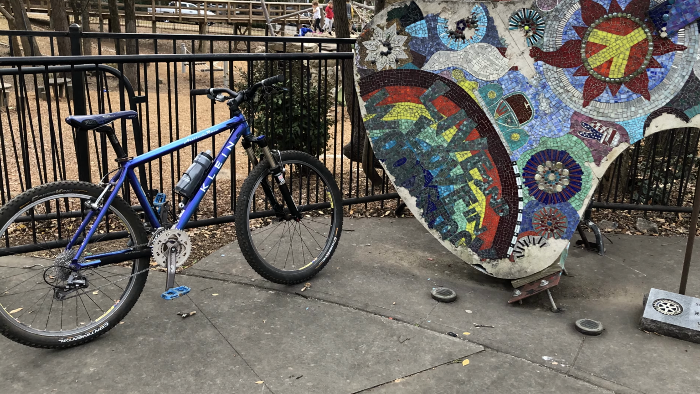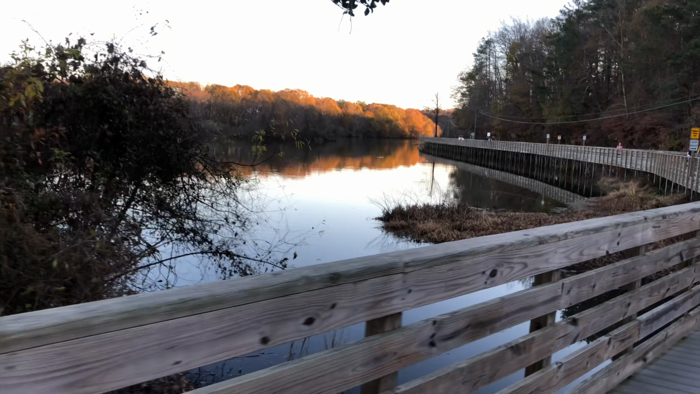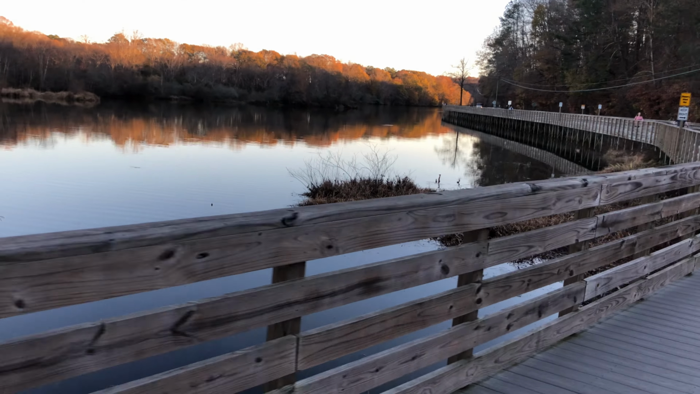Still had the 3x, old bars on. That was a bizarre ride. Everything felt out of control. It's cool to be back here. Quick stroll here. We get more in.